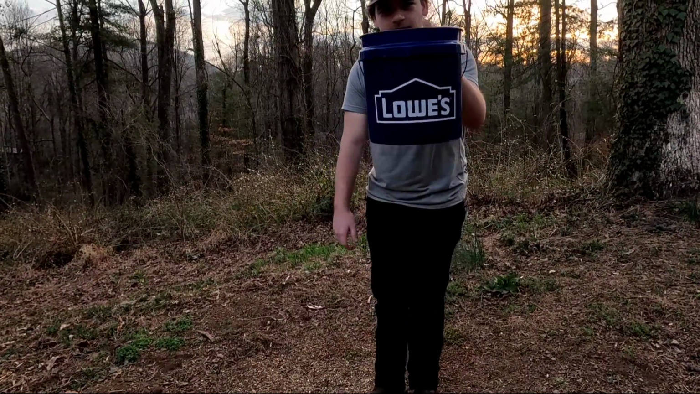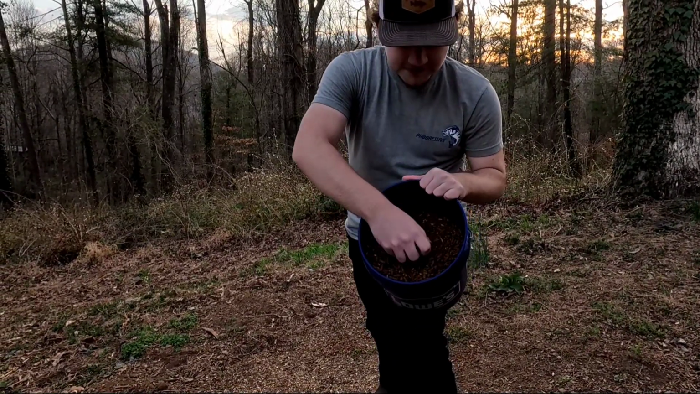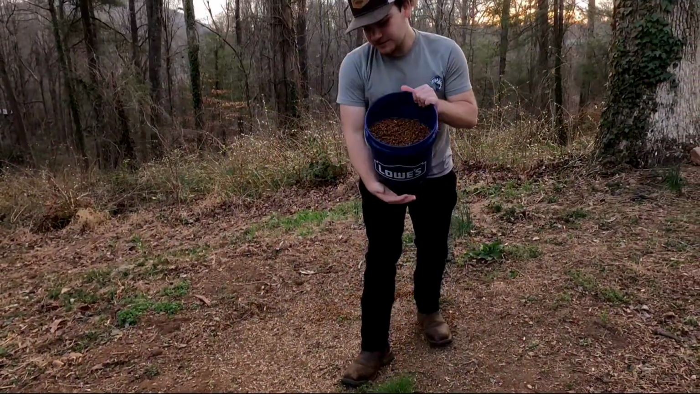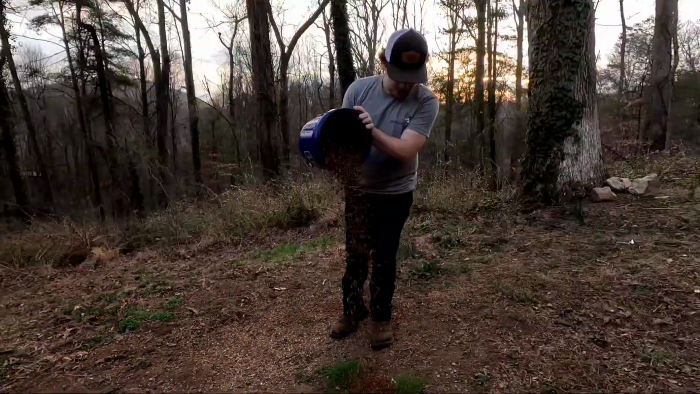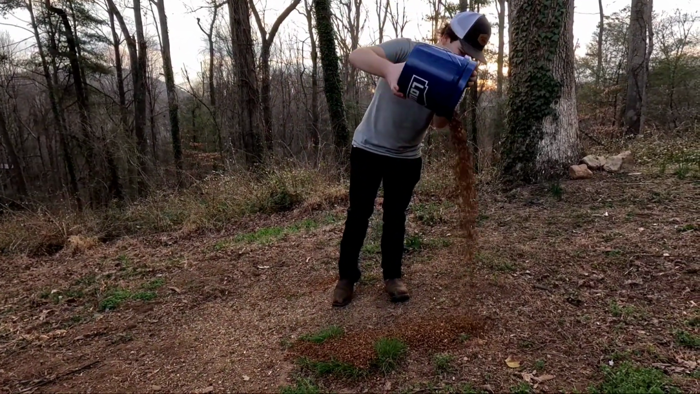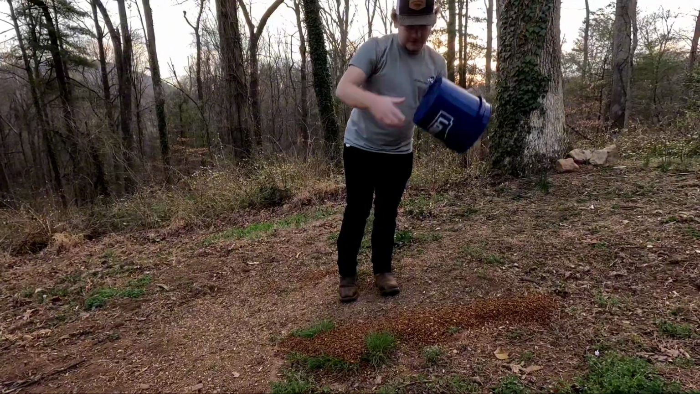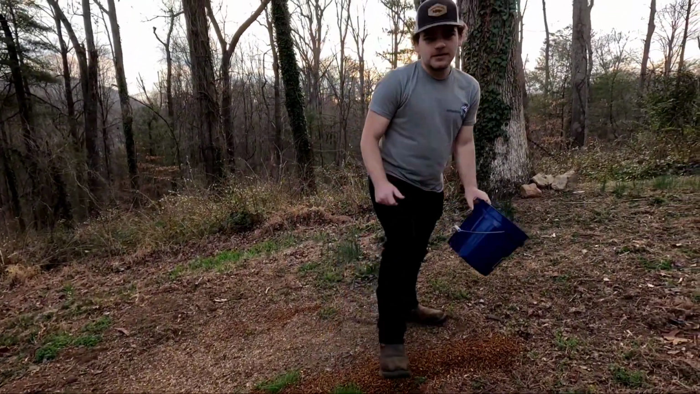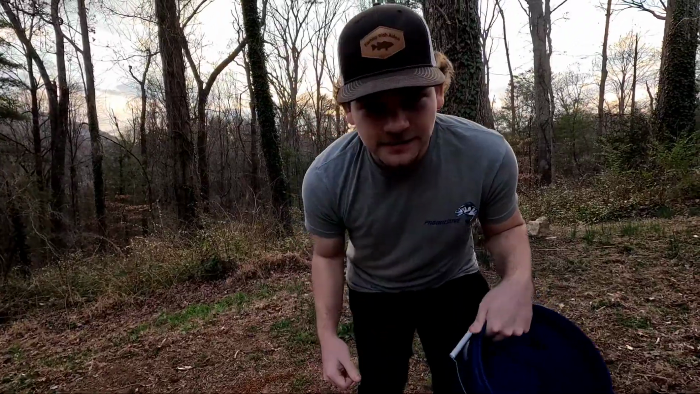So we got this little mini bucket full of this molasses feed. And this is gonna be the last day that we do the feeding, so we're just gonna throw all this out here. Make a little pile so we can get us a bear. There we go, right there, got a little line of it right across from the trail cam. So I'll see y'all in about 2 days, see if we got anything.